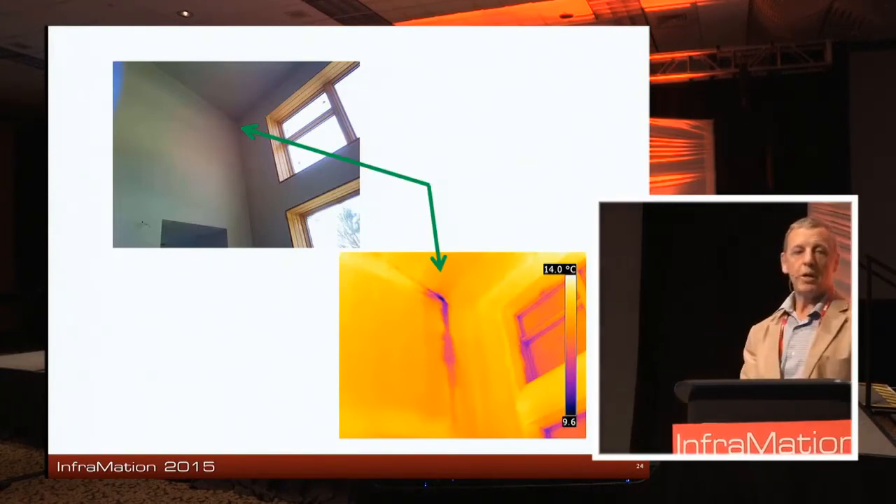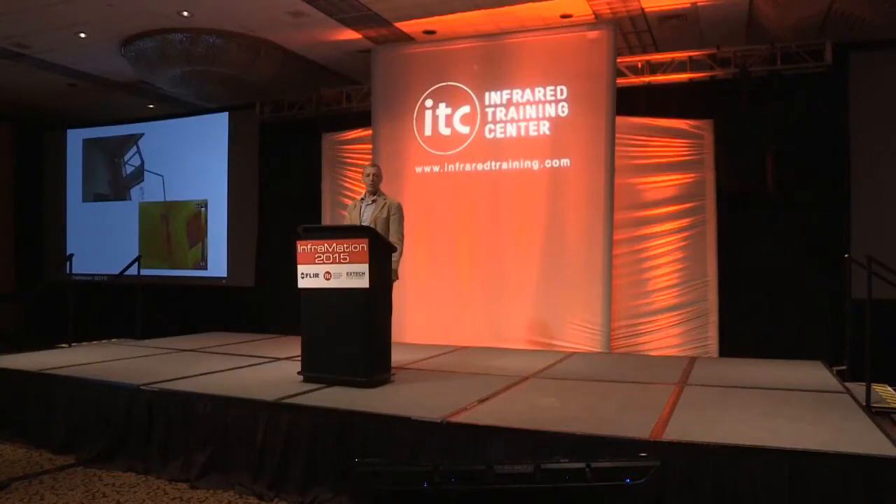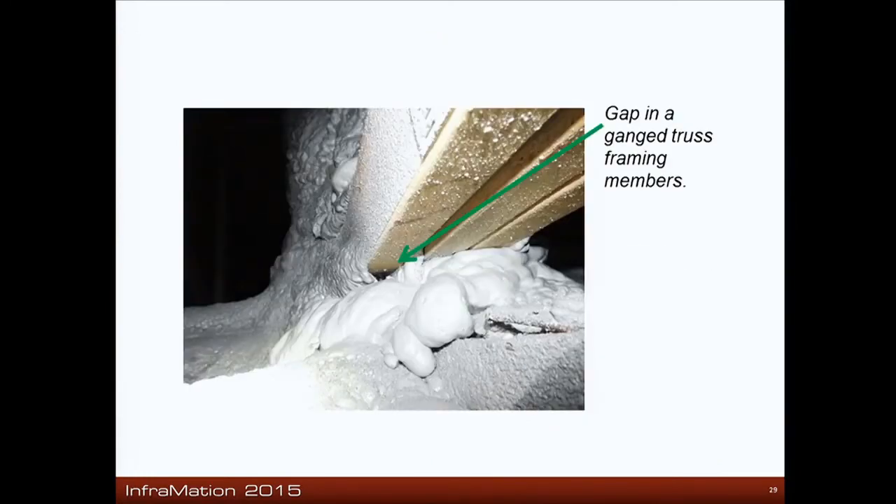Right below here was a plug, so you could feel it when you went by, but where is it coming from? Well, we knew the wire went up in here, and that's the gap right there. Right here, that was at that little sunlight at the front of the house. And in there, so those are gang trusses and a bit of hole in there. And so my suggestion is to caulk in here before you gang those together.